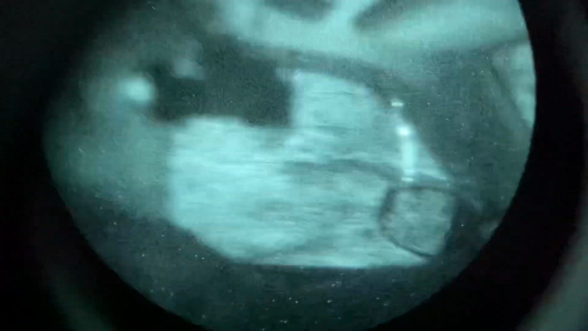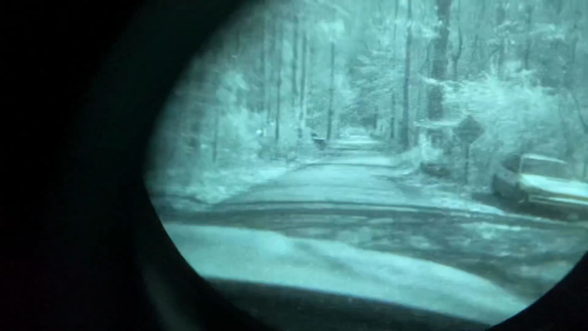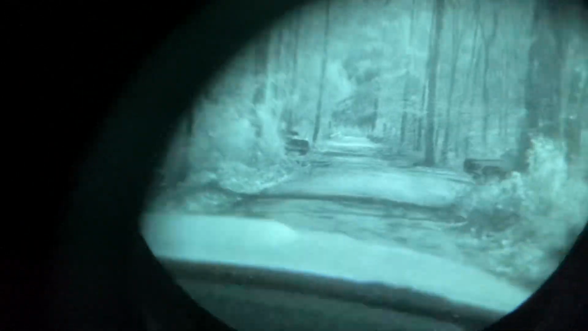Isn't that wonderful? This is the best I can do holding it in front of the cell phone. So we're looking over here at Rick. Of course, he's so close I can't get it focused. I'm not going to try to adjust it, but guys, it is absolutely pitch black.